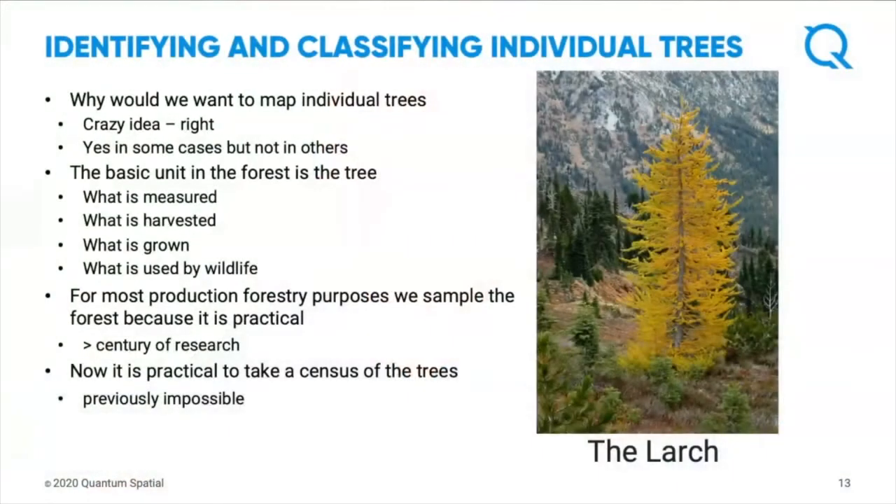So what I want to do in the next few slides is go into the idea of classifying an individual tree. Although LiDAR has been used in forestry in many different ways, this is specifically one that I think has a lot of potential as we go into the future. So why would we want to classify individual trees? Most foresters would think, hey, I've got enough problems with just the information I have on stands, but there are many cases where the individual tree will be really useful.